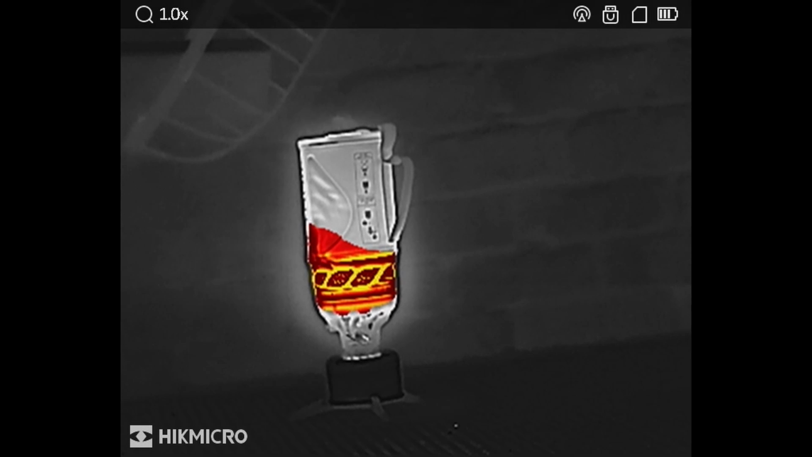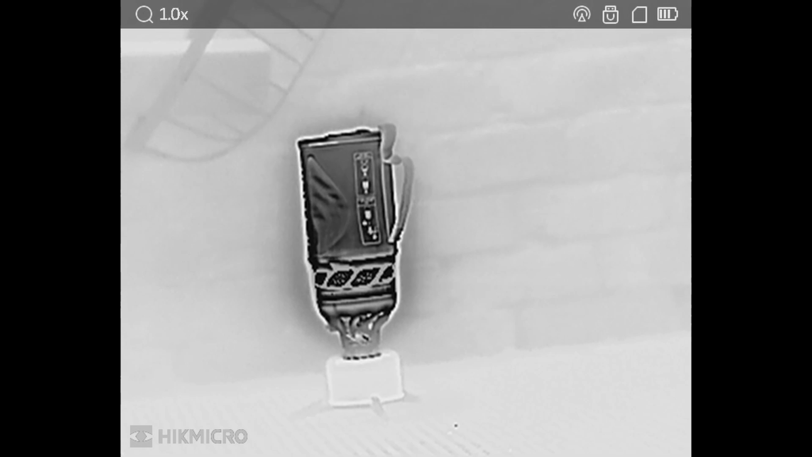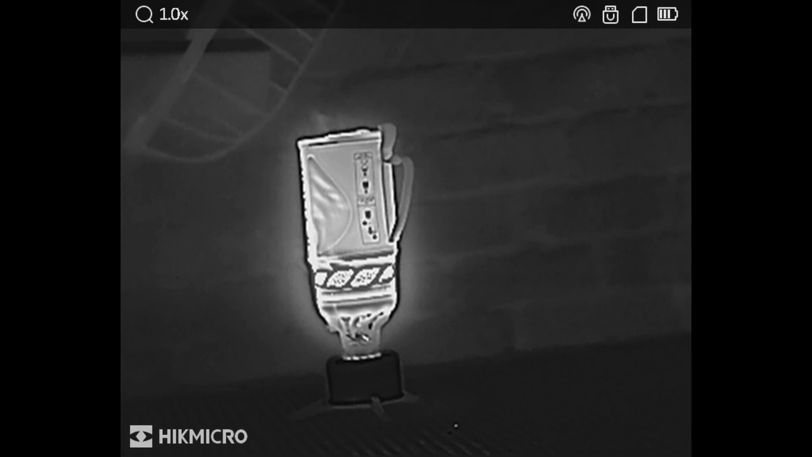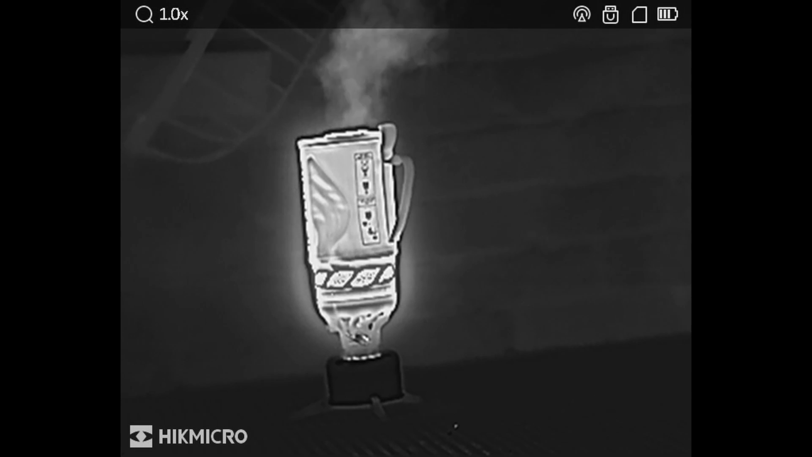Right. Now you can kind of see how it looks with the gun shooting, and you can also see it through the thermal imaging gun. Let us go for a little walk around and we'll see how it looks out and about. So let's get moving. So you can kind of see my knee. Let me just move out of the way. And let's change the palette.